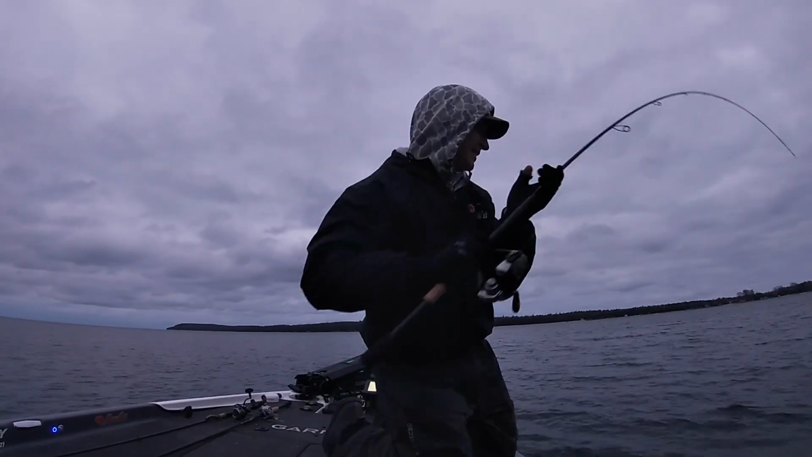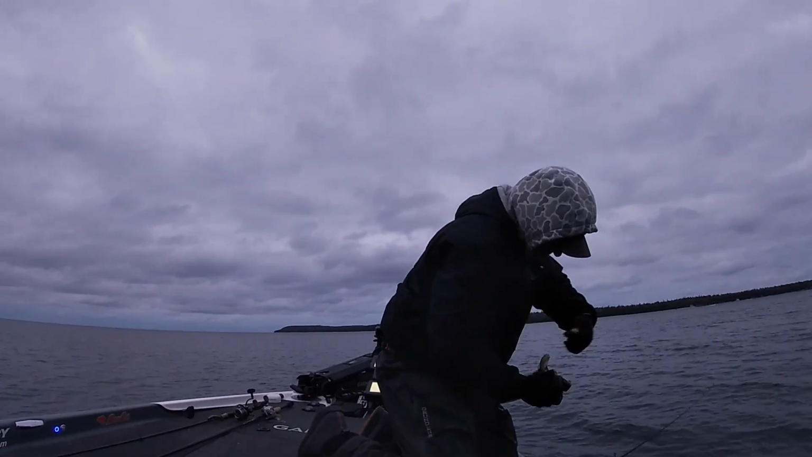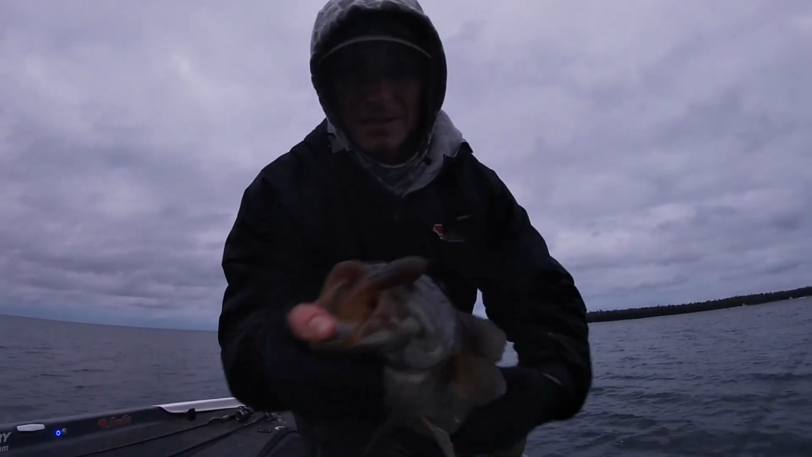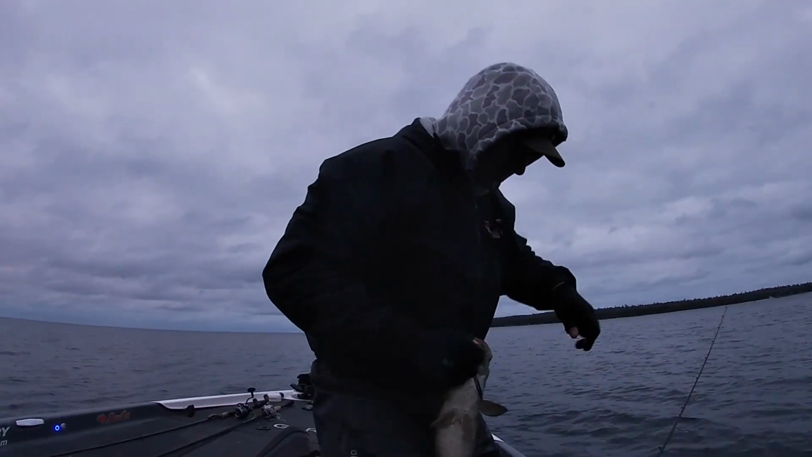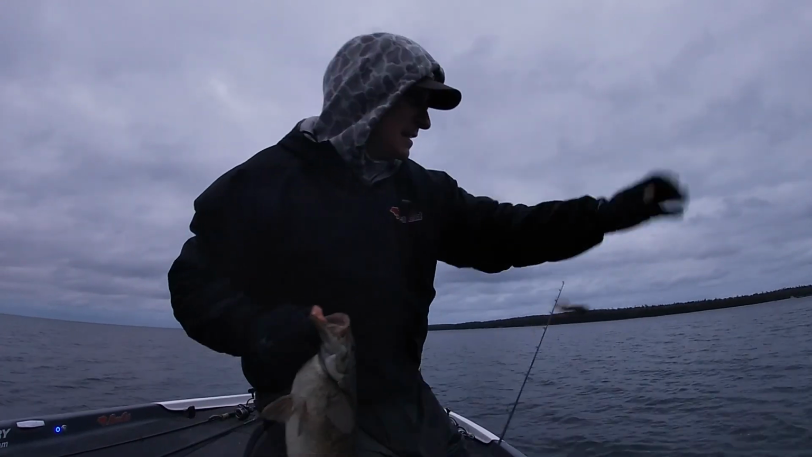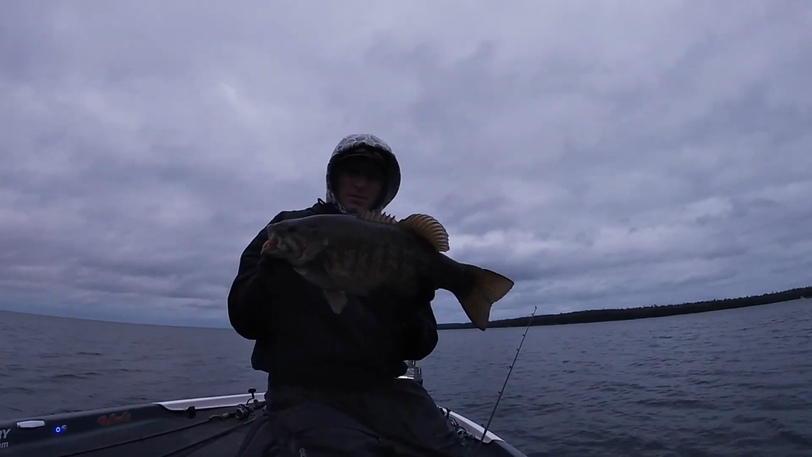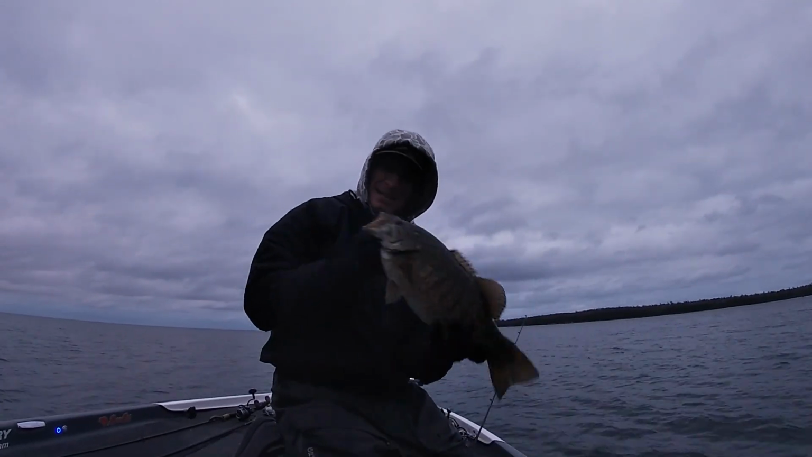Oh, wow. Right in the schnoz. Cast Again, 275 Goby Bite. Another beautiful fish. Golly, it just doesn't get old.